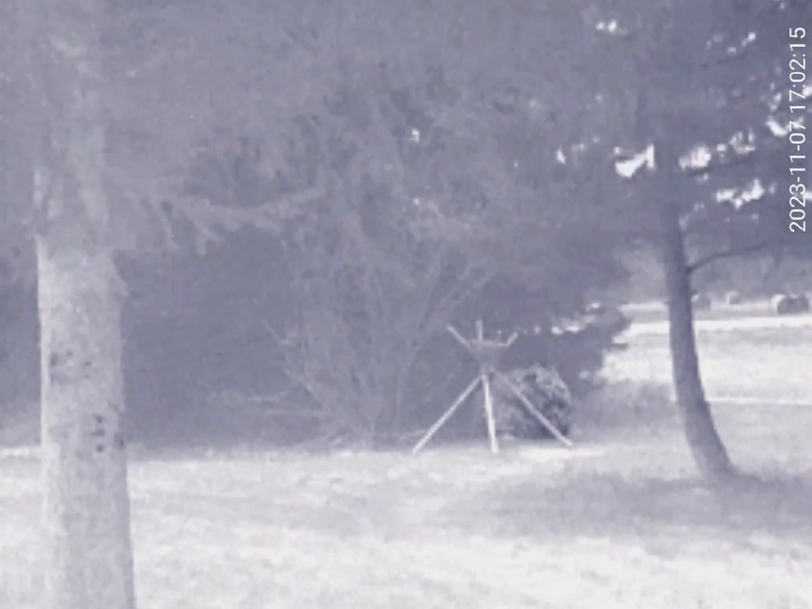Oh my goodness. Oh, that wind is cold. You did good, Sam. You did good. Okay, let's just look around. I imagine there are no Bigfoots out in this cold. Too chilly, right, Sam?